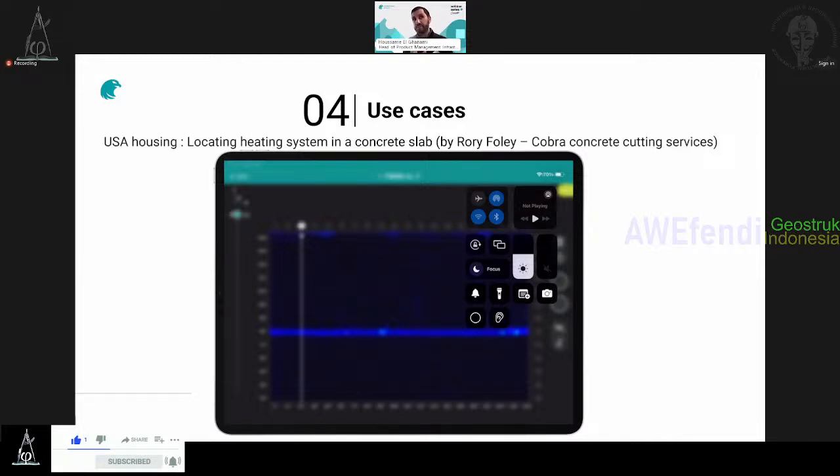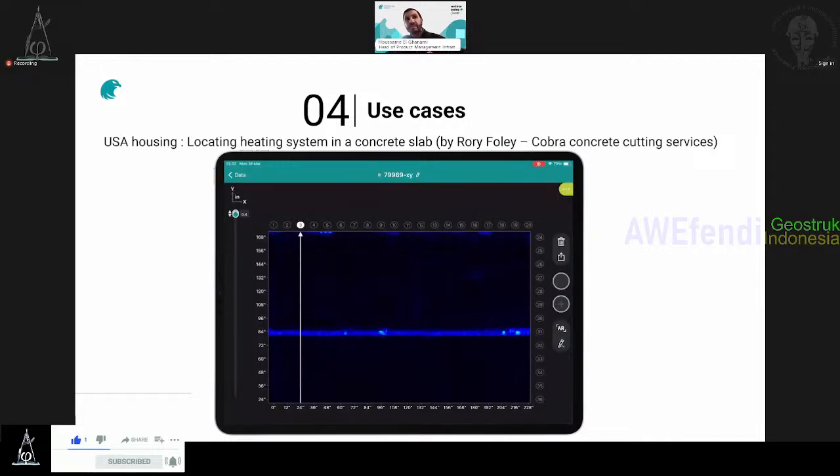It's a heating system in a concrete slab. You have the snake pattern of hot water pipes, and with a time slice view, traveling through the thickness, Rory was able to see it. What an amazing job. So let's take a look. This was using the 8100.